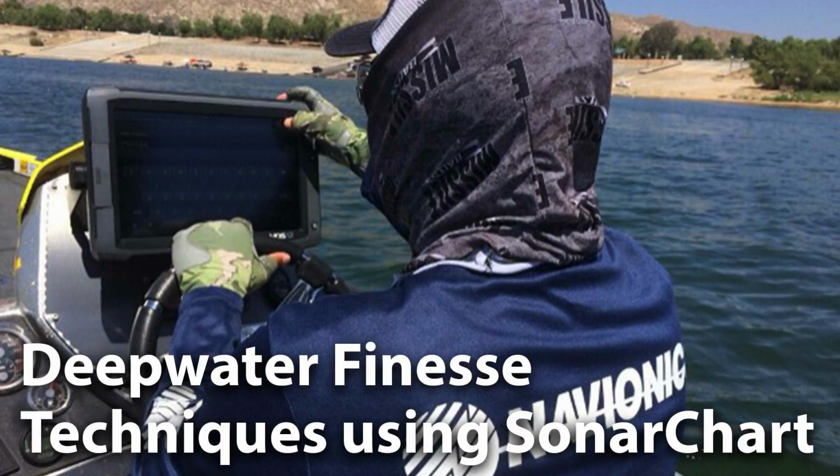So let's talk about rock piles. This is Lake Pleasant in Arizona, which has a lot of deep rock piles. You can see this rock pile is down in about 50 feet of water. You can see the jagged rocks on the 2D sonar. That is an actual fish right there.